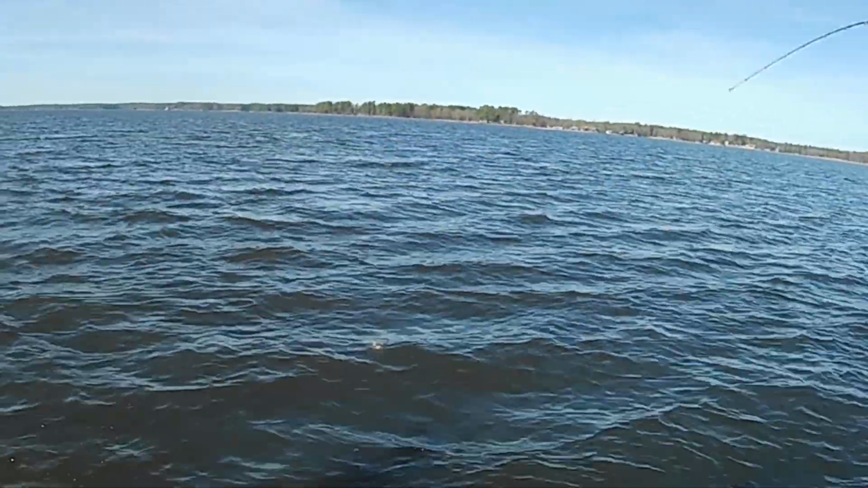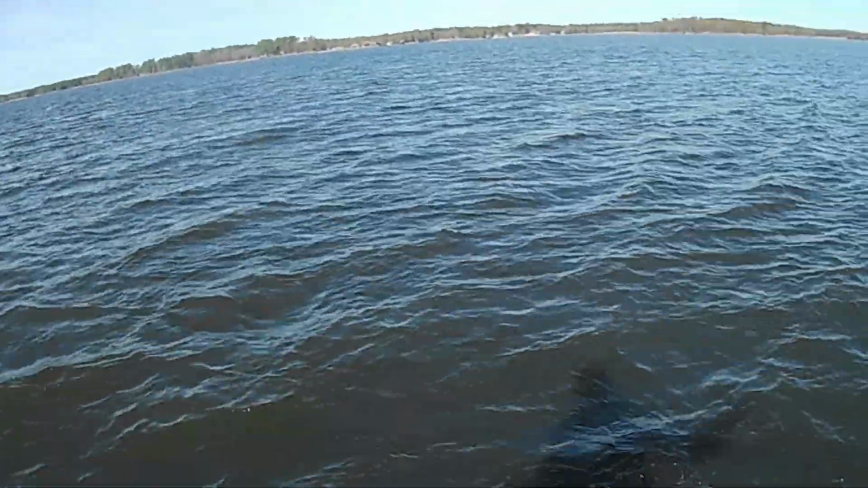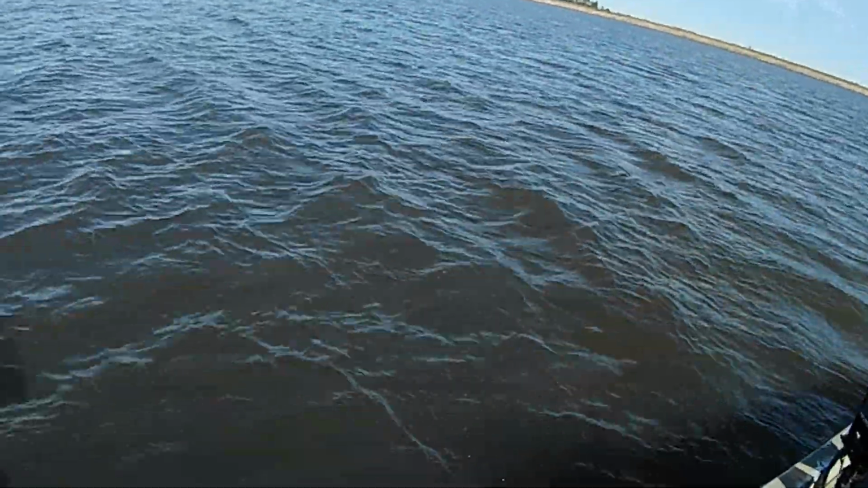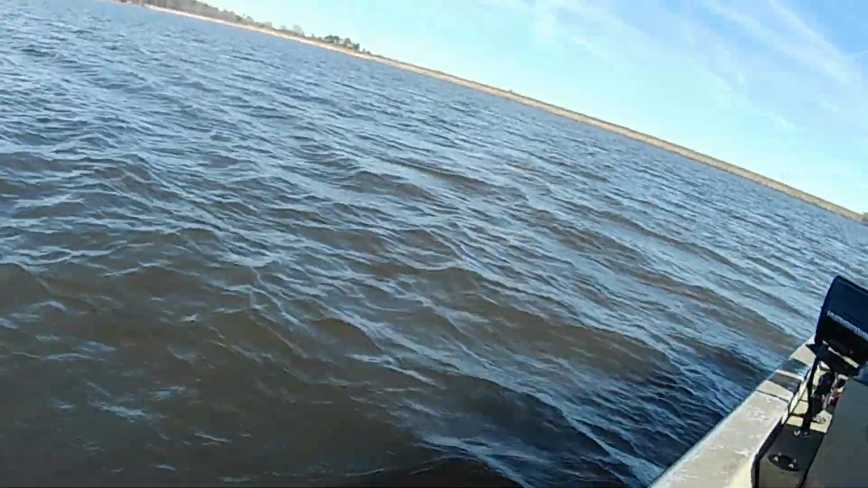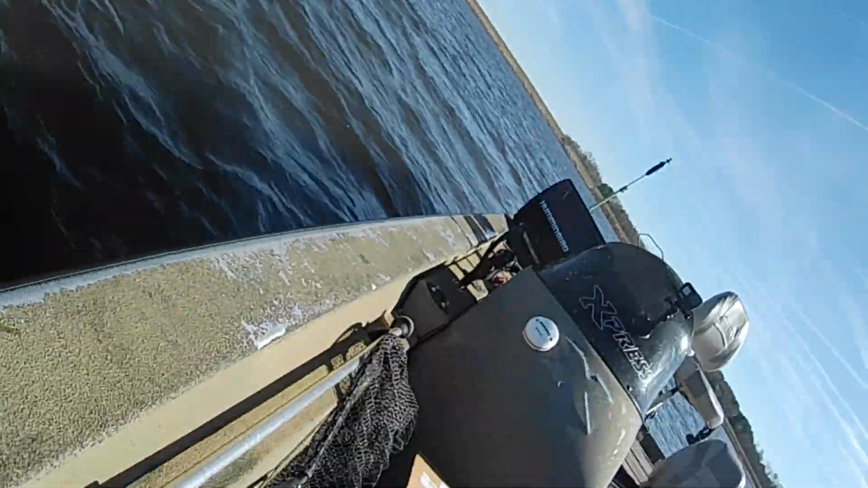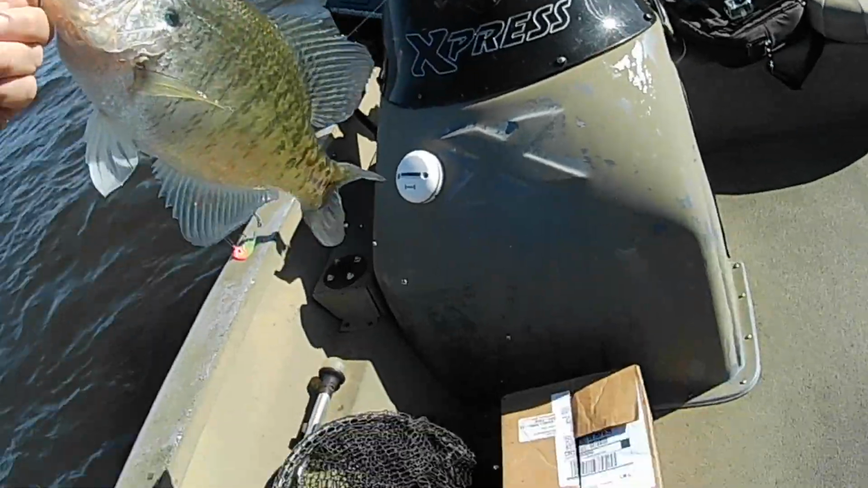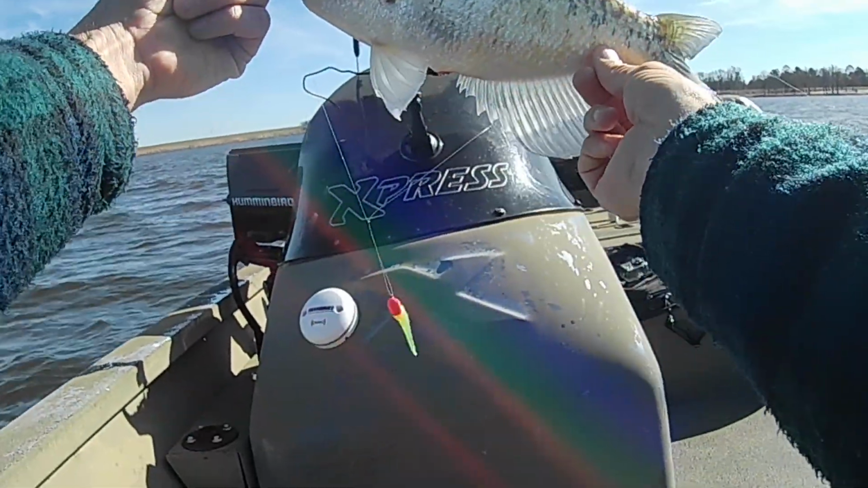This may not be a crappie here. Whoa, my trolling motor's jumping. My trolling motor's jumping, and I do got a crappie, a monster one too. Look at here what we got. I knew there was some big ones down in there. Come here, you. There she is. Big son of a gun right there, buddy.